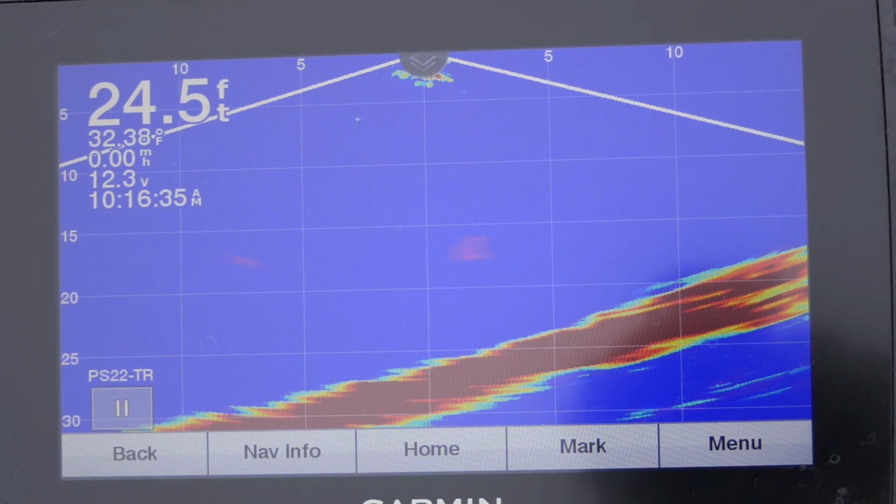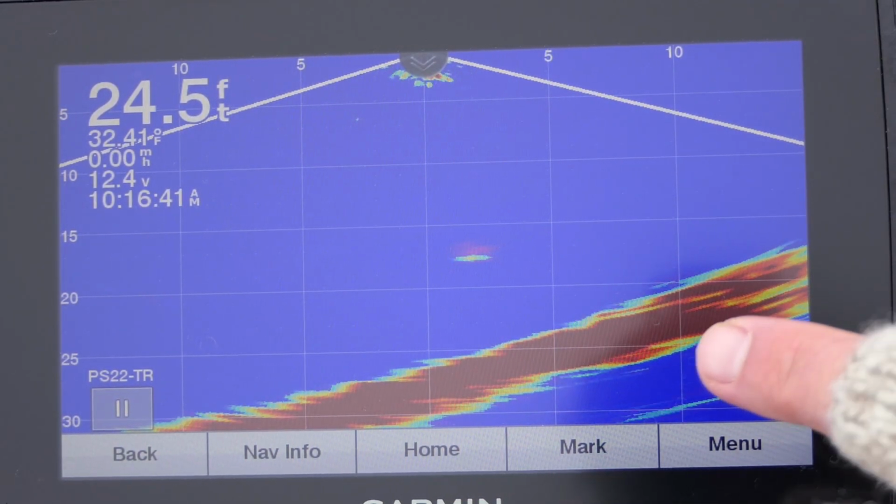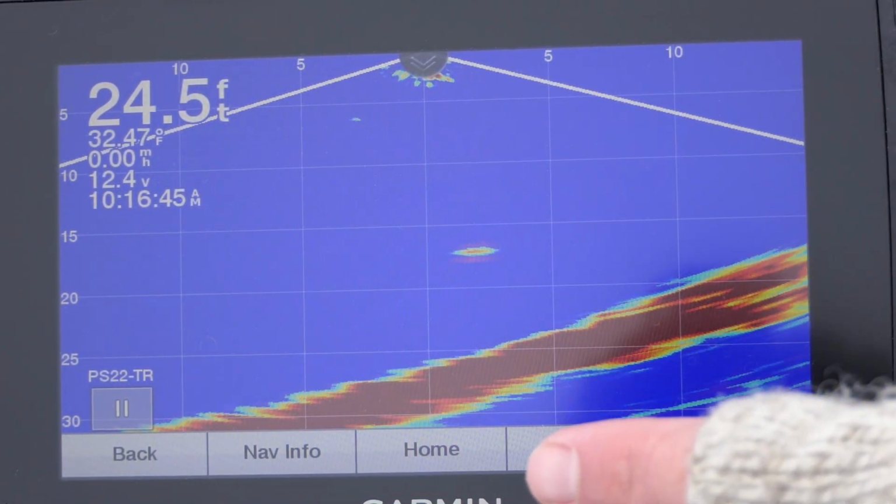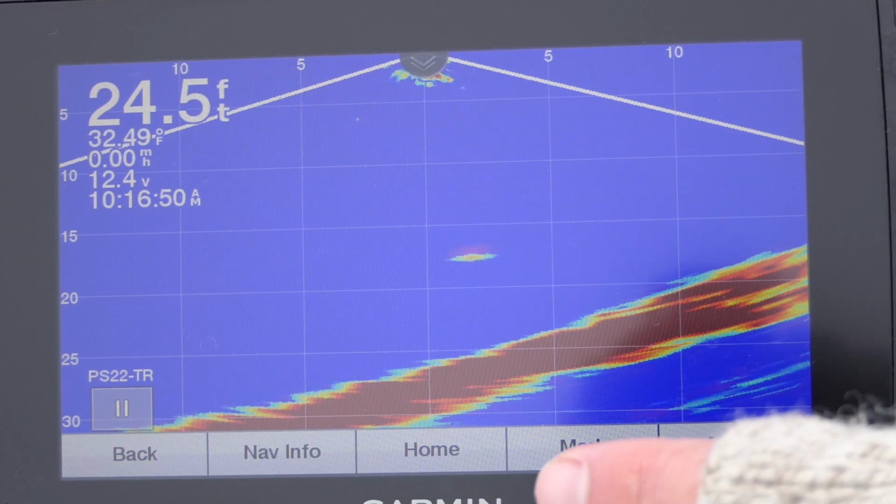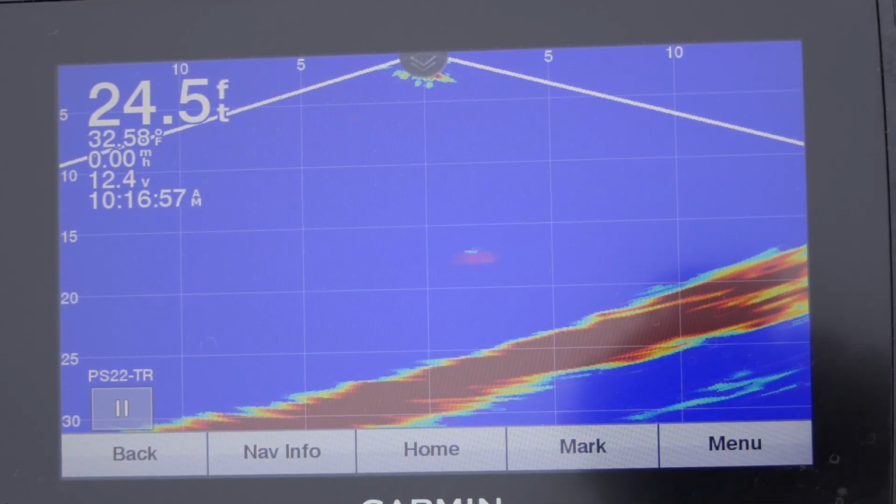So that's the advantage of the Panoptix, is the diameter, the amount of the water column I'm seeing is much greater. Because I can see 15 feet out this way, 15 feet out that way, so I'm seeing 30 feet across versus 9 feet across at its maximum with either the flasher or the traditional sonar.